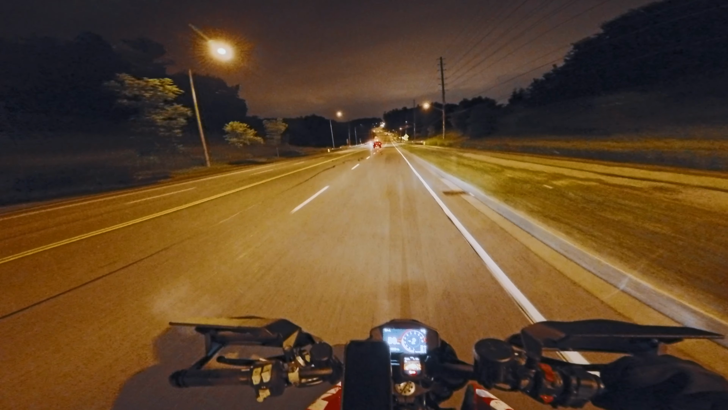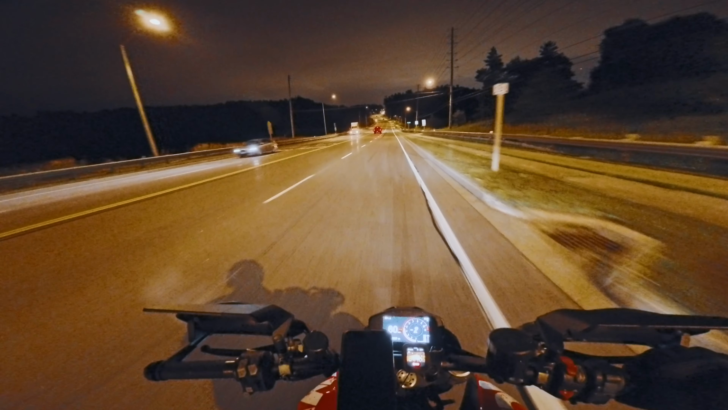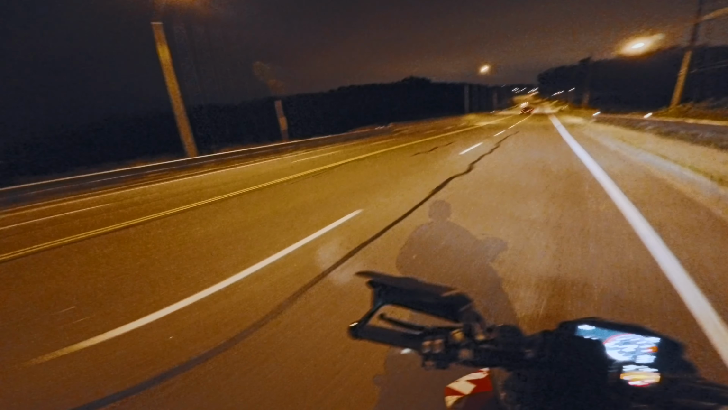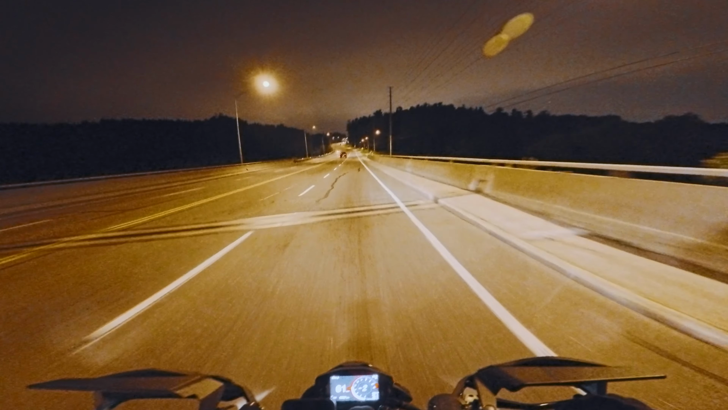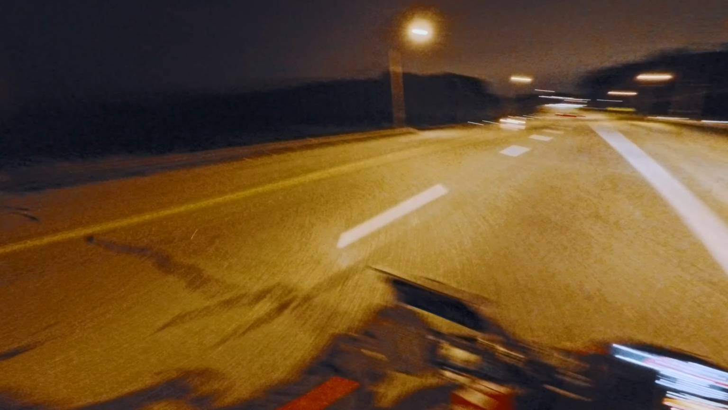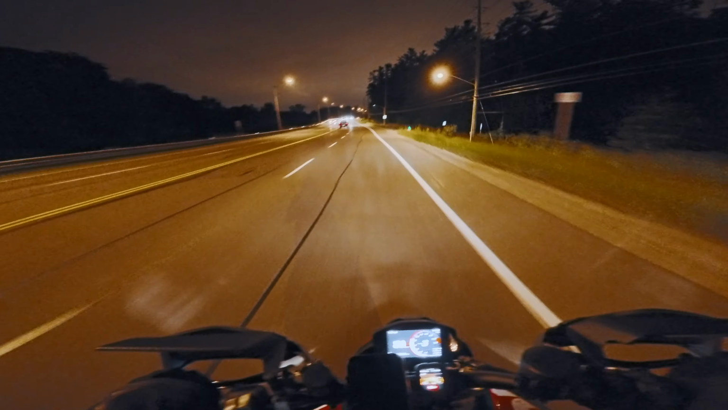I love this little spot here too, because there's such a drastic temperature change going down into this valley here. There's a river over there that runs under the bridge. I think it's the Humber River or something. All right. Pick it up a little bit.